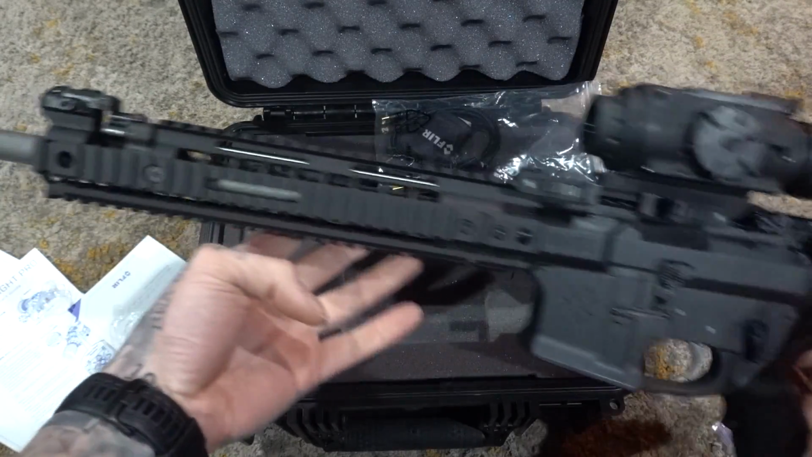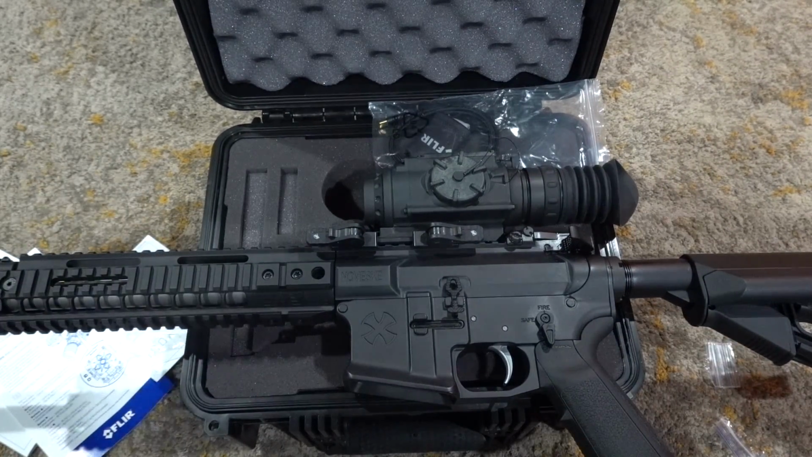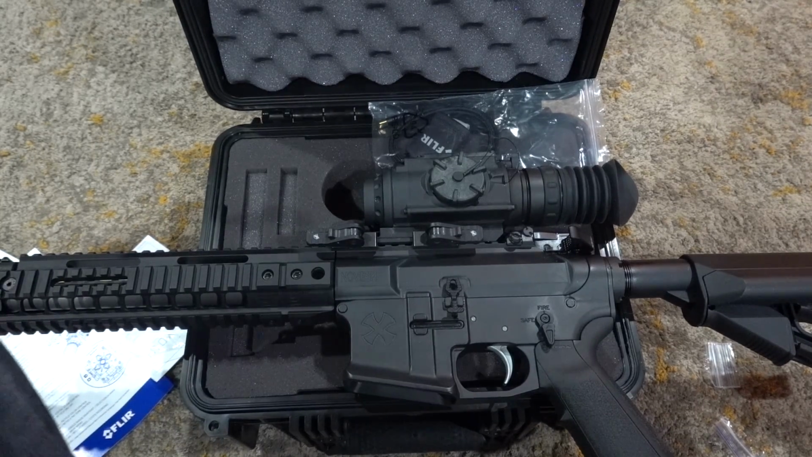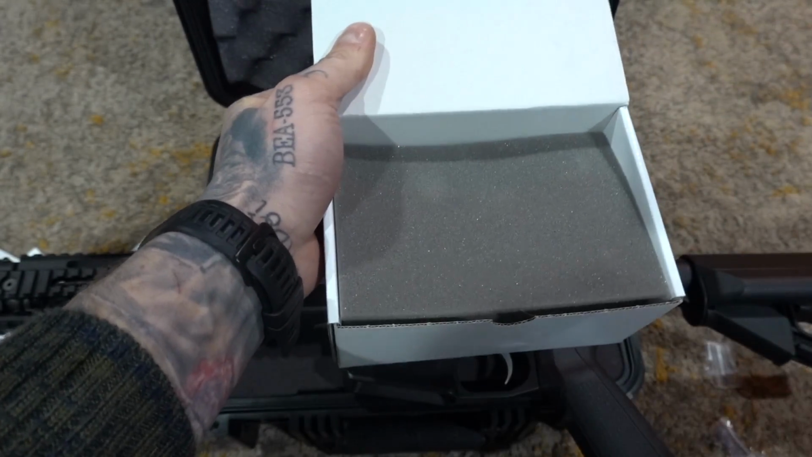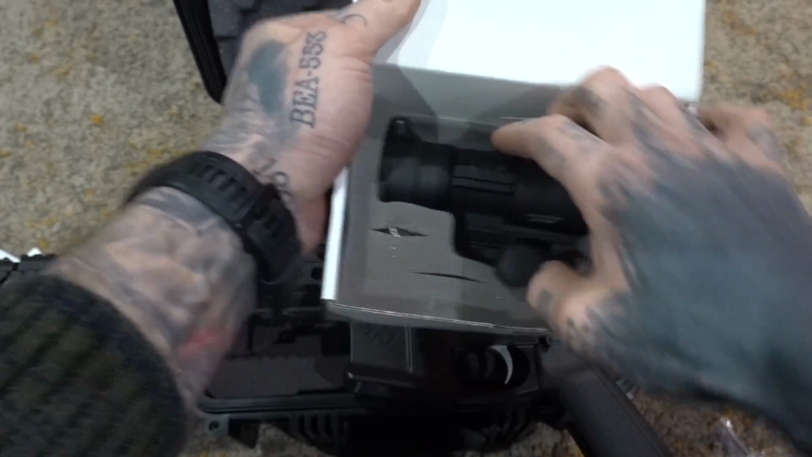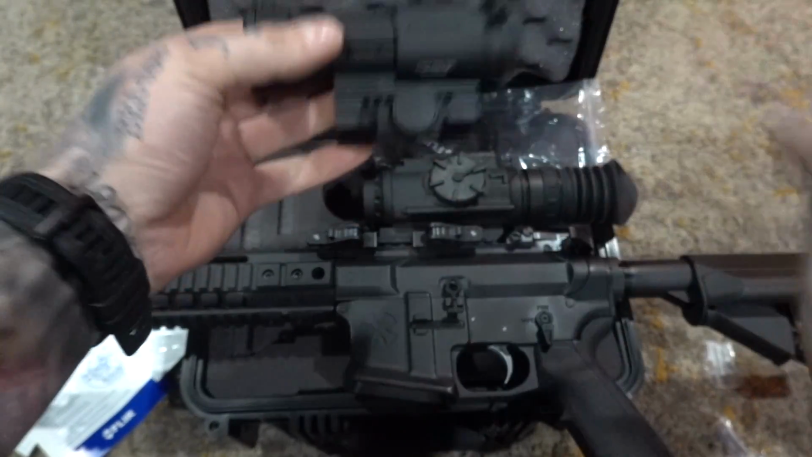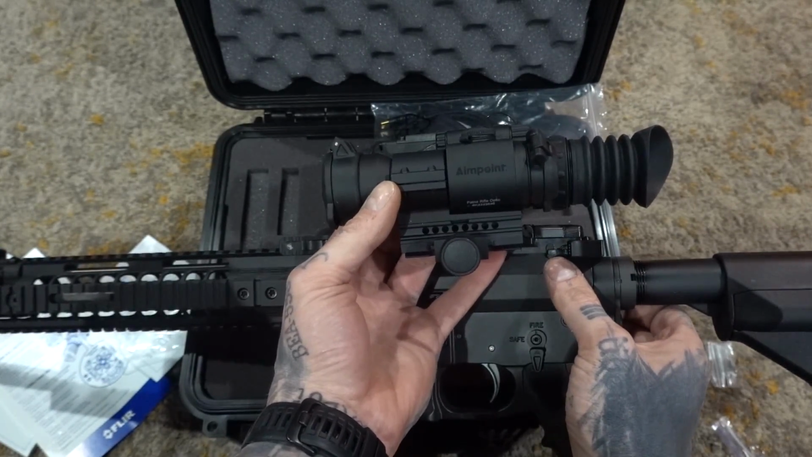Really not much bigger then. So for point of reference, for my duty rifle, I just got another Aimpoint Pro, fresh out of the box for you guys. Size comparison. There you go.